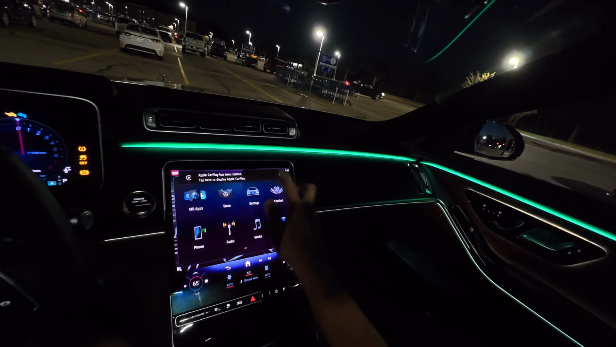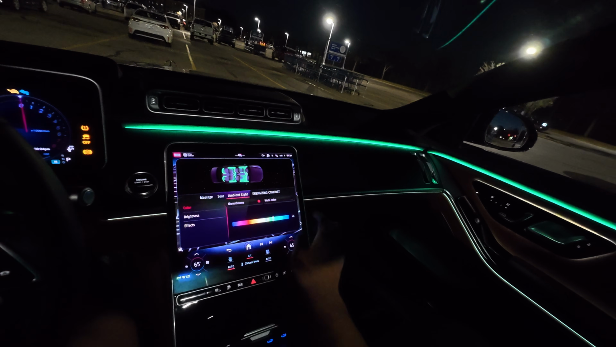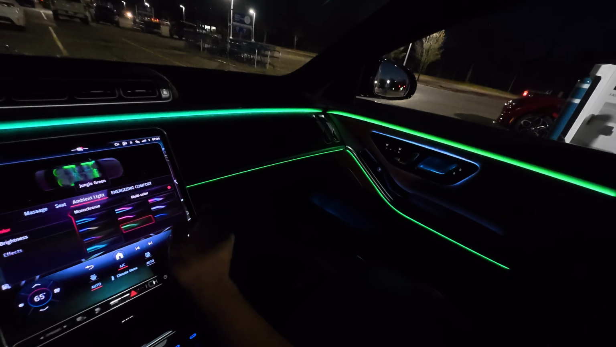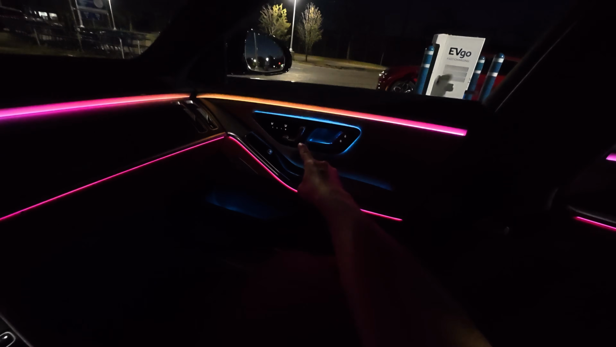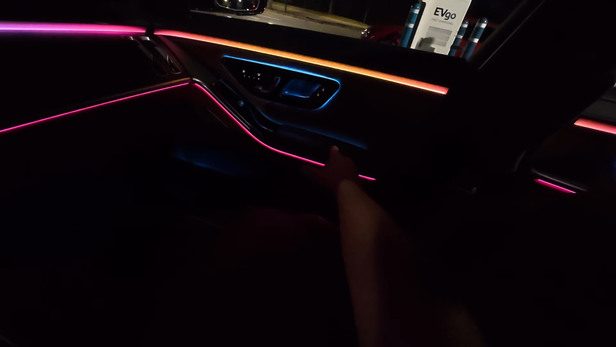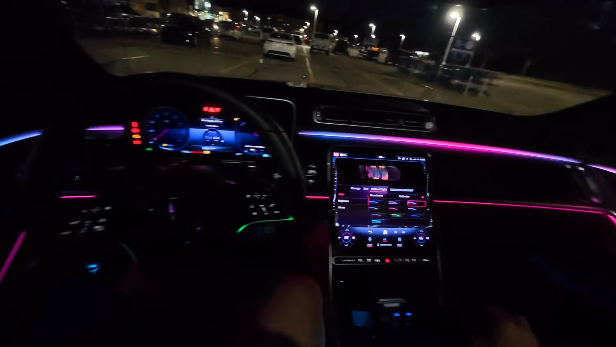If we go to settings, light, ambient lighting right here, manage settings. So you can do monochrome or multicolor. Multicolor has some preset themes. Take a look at the Malibu sunset. The color gradient. We got some blue around the controls on the door for the seats, and then around the armrest is some subtle glow down in the door pocket there, and then the line that follows across the dash. Yeah, that's really cool.